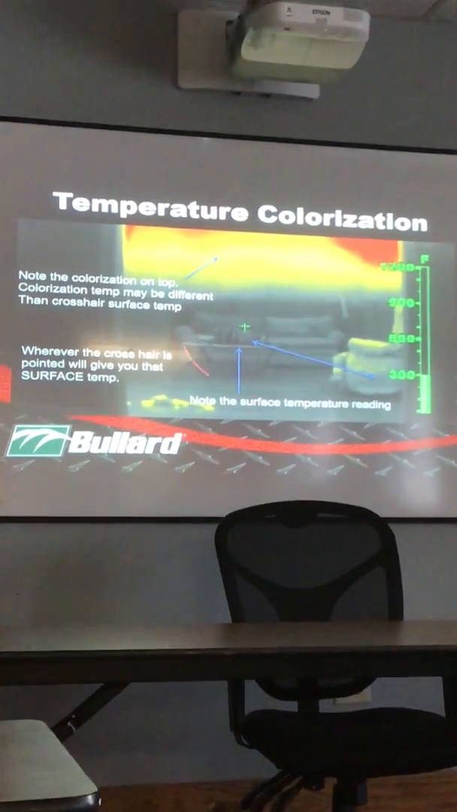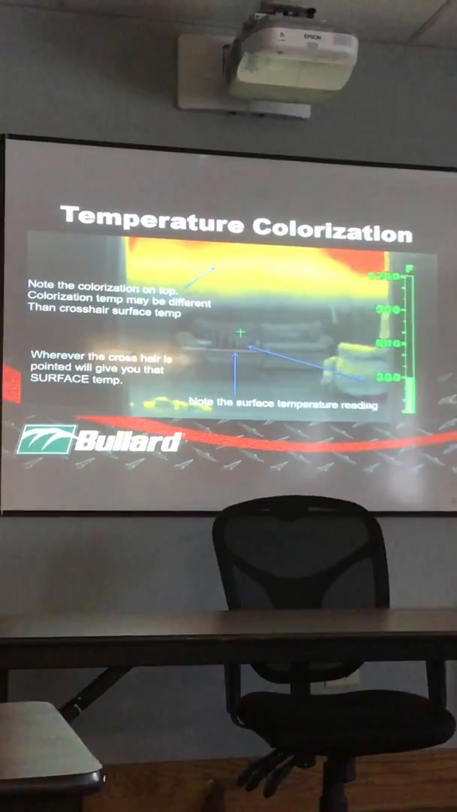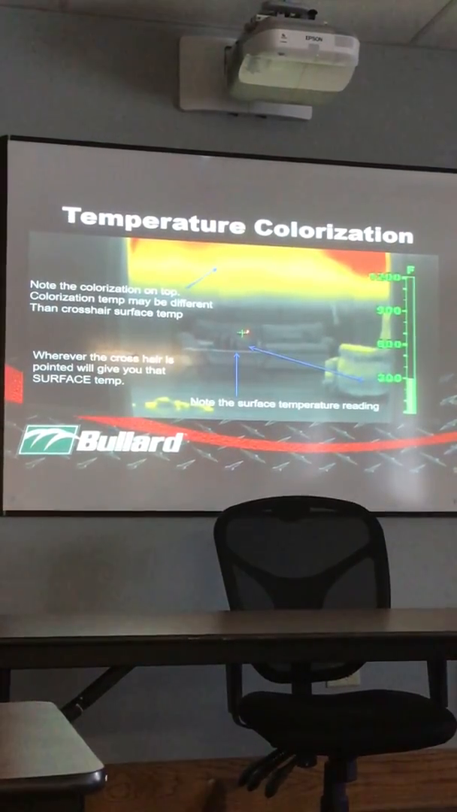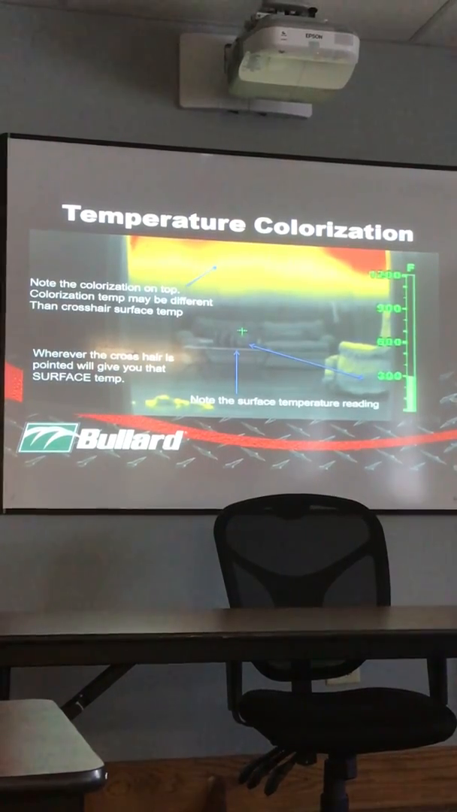This is an older picture of an older imager, so this is now a little box, and then you'll have a digital readout temperature down here. But this is just showing you that it's pointing at this couch here, and you're showing 300 degrees. If you had your digital readout, it will show 300. But up here, you have that colorization. So you have that 500 to 800 range and that 1,000 range right above it.